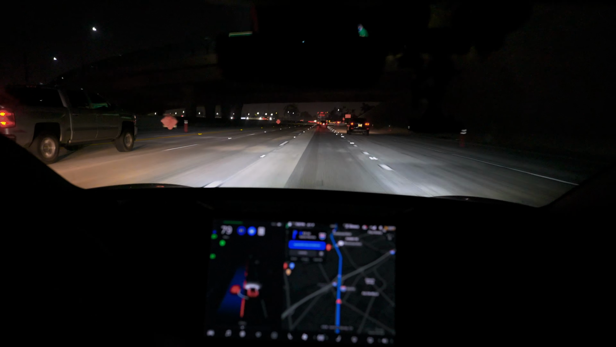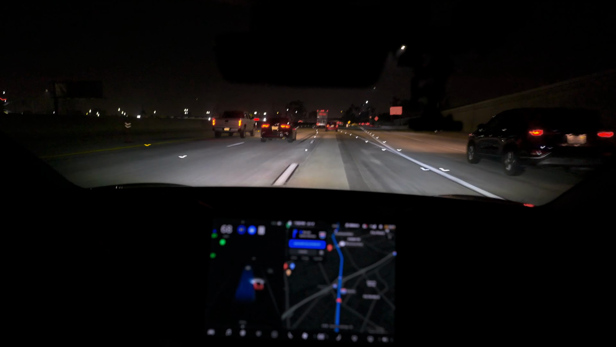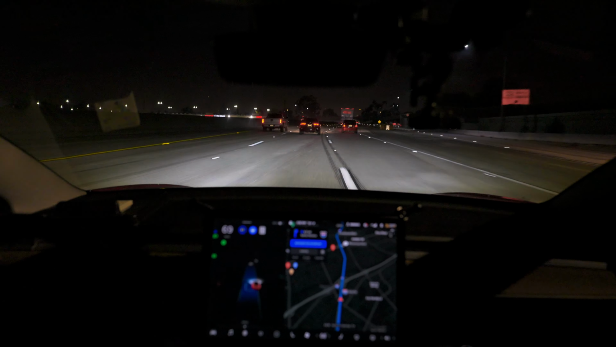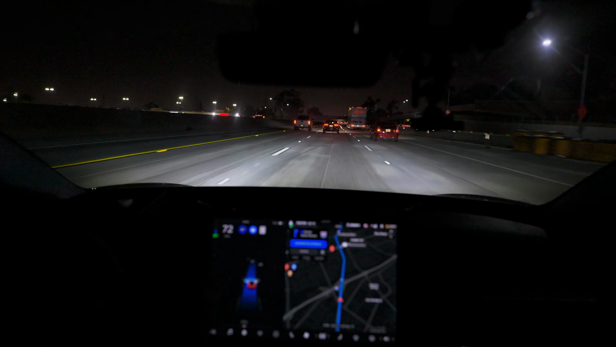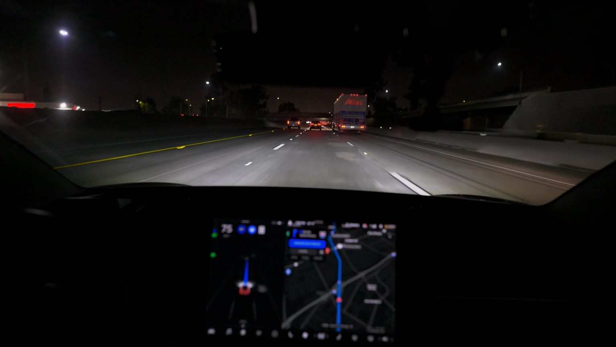There's some slow cars coming up ahead, so I'm going to auto lane change to the left. This one's a little tricky because the lanes are also moving to the left right there, but Autopilot was able to figure it out in the end.